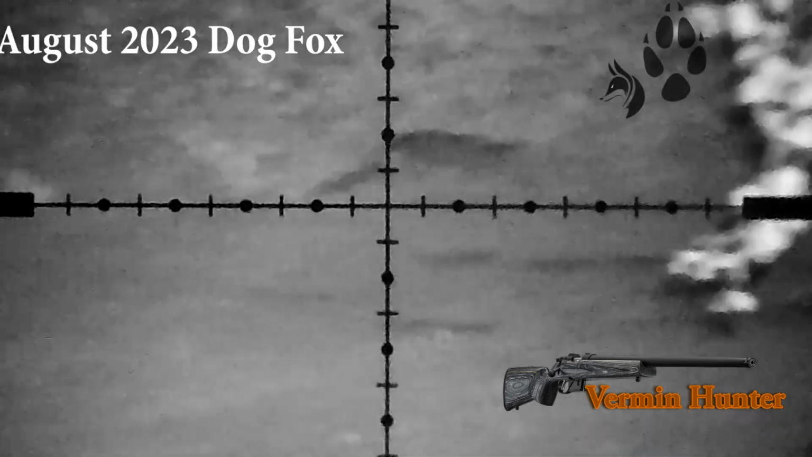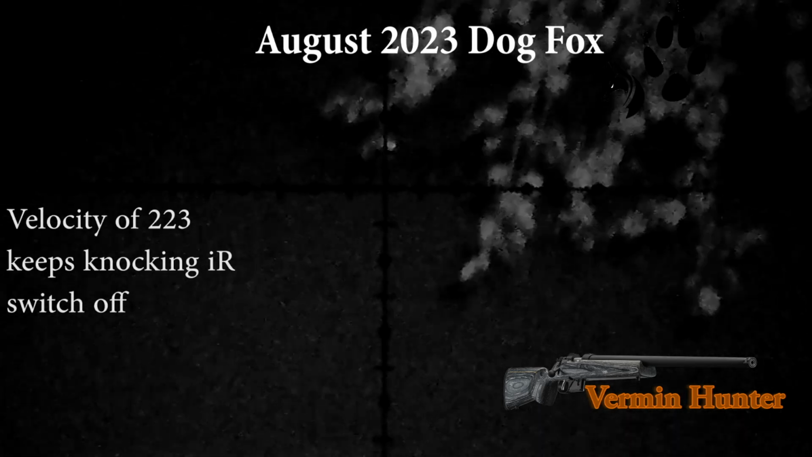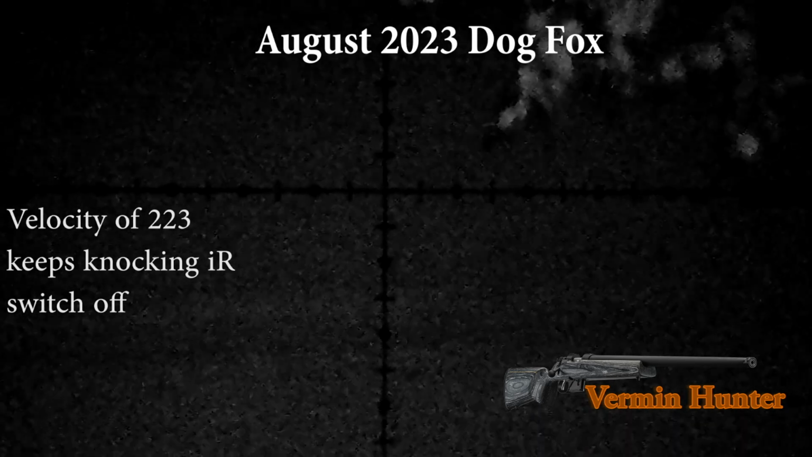Here we are in August. What you'll find with this one was only 70 yards away, doing the same type of behaviour, looking for food. And again, this is the second time I used the rifle, and what I was noticing the problem, every time I took a shot, perfect drop, I hit this one mid-chest and dropped it.